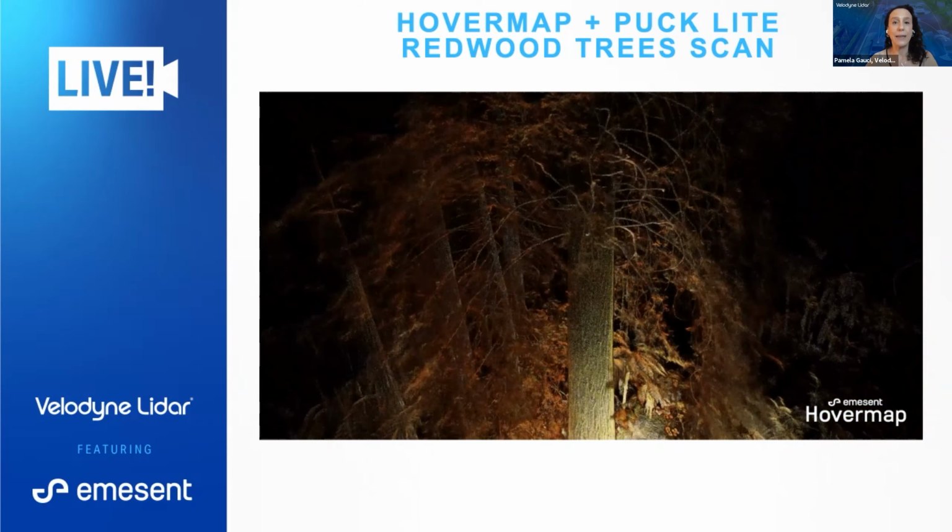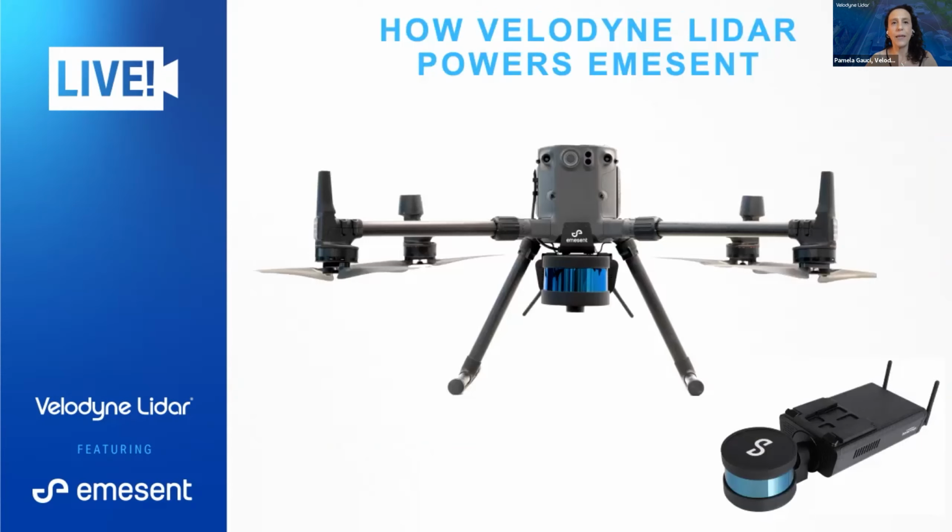So now let's take a peek at Hovermap. Here you can see how the puck light is actually integrated into the Hovermap payload. In the center, you see Hovermap along with the puck light actually mounted onto a drone. And on the lower right-hand side, you see a standalone Hovermap, which can also be used as a handheld device.